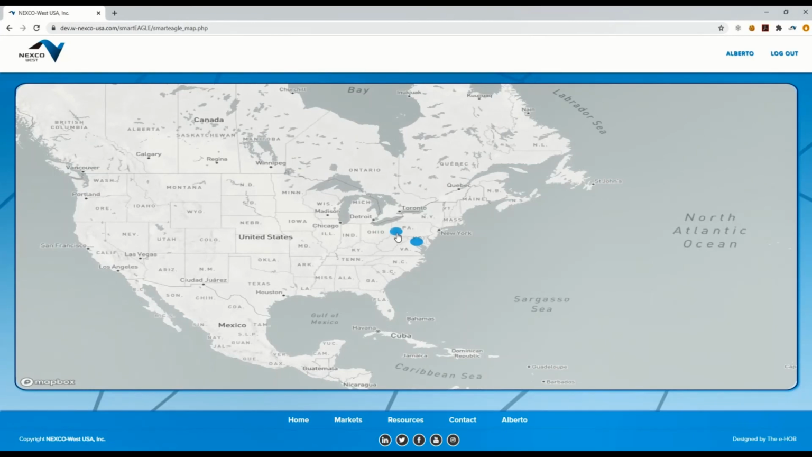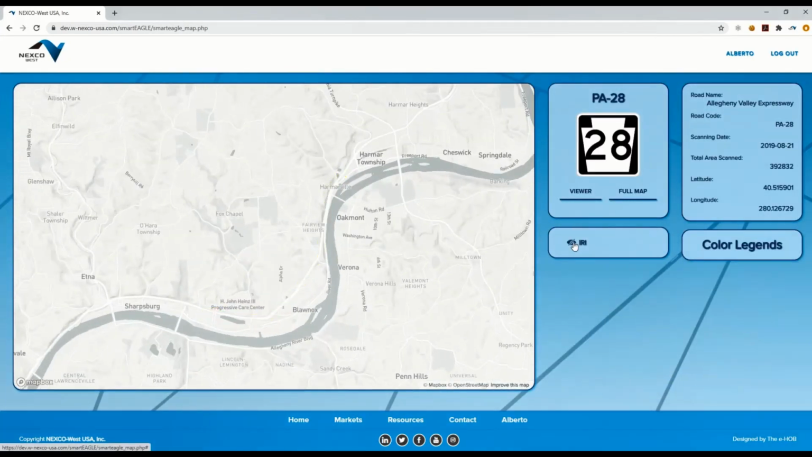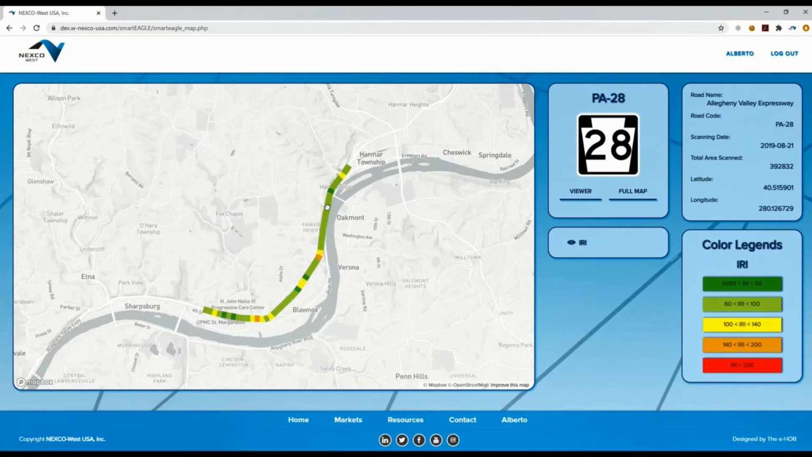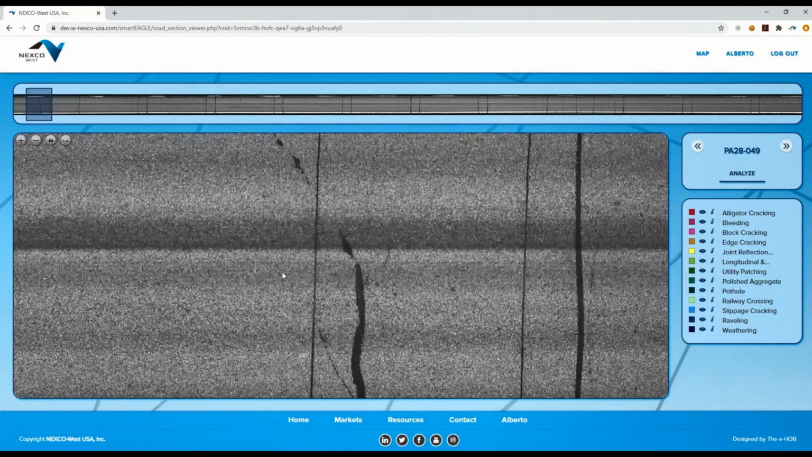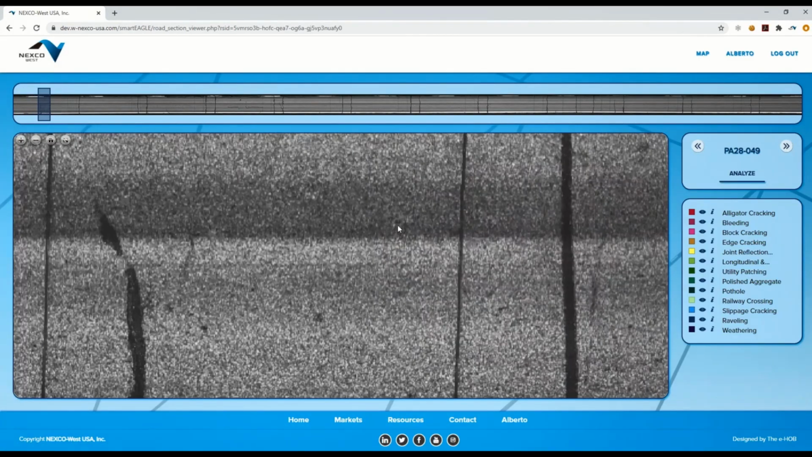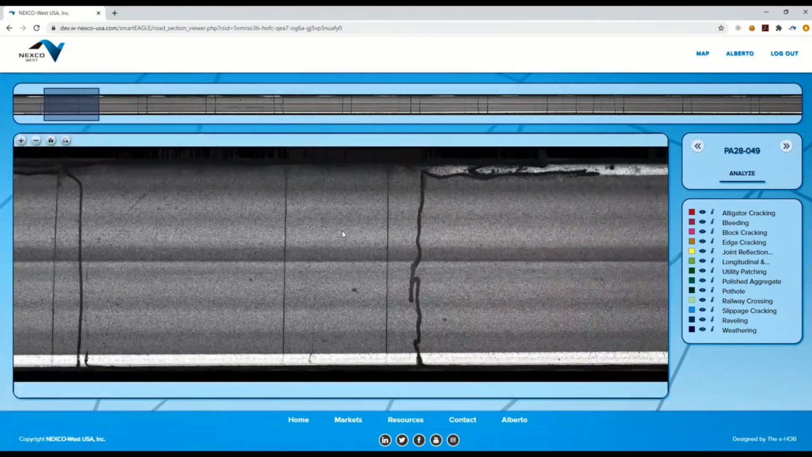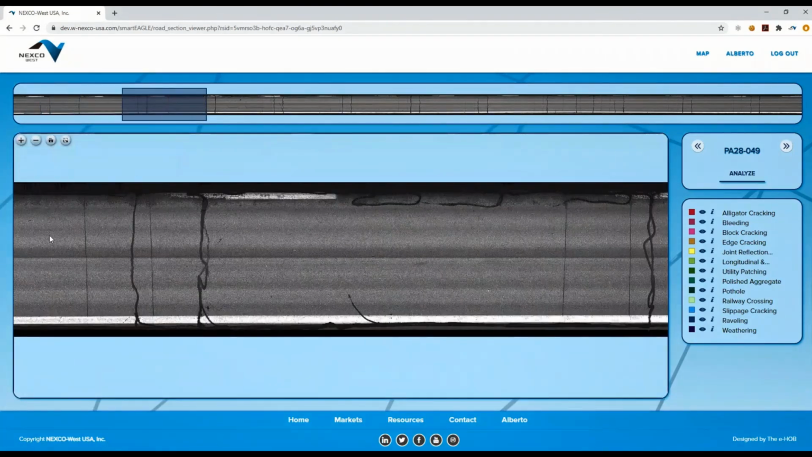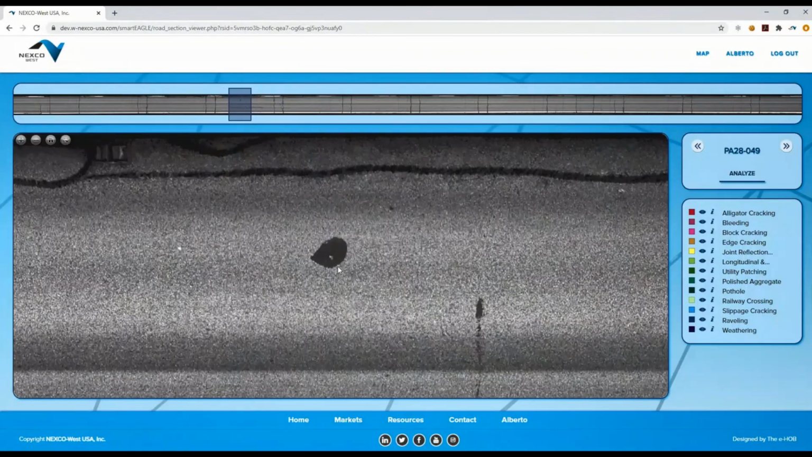So what do we do with this data? That's kind of a big question that a lot of road owners are asking. We have an analysis platform that we use online. So we'll take a look at the target road and mark out deficiencies as we see them.